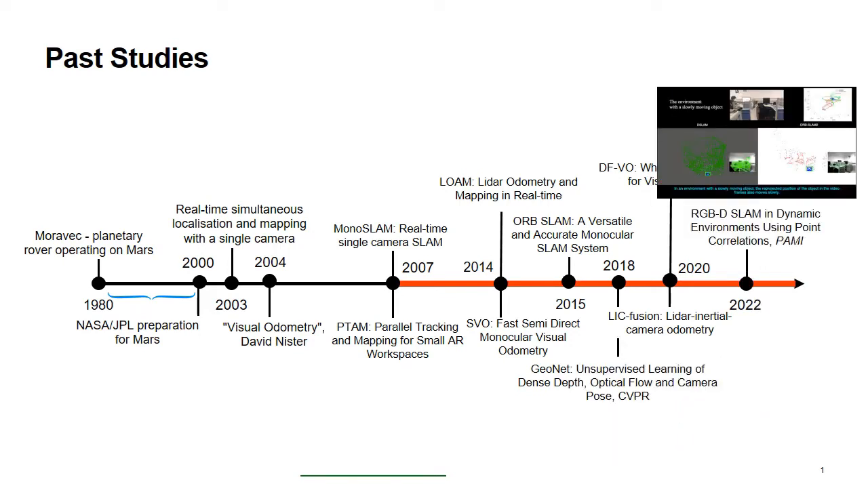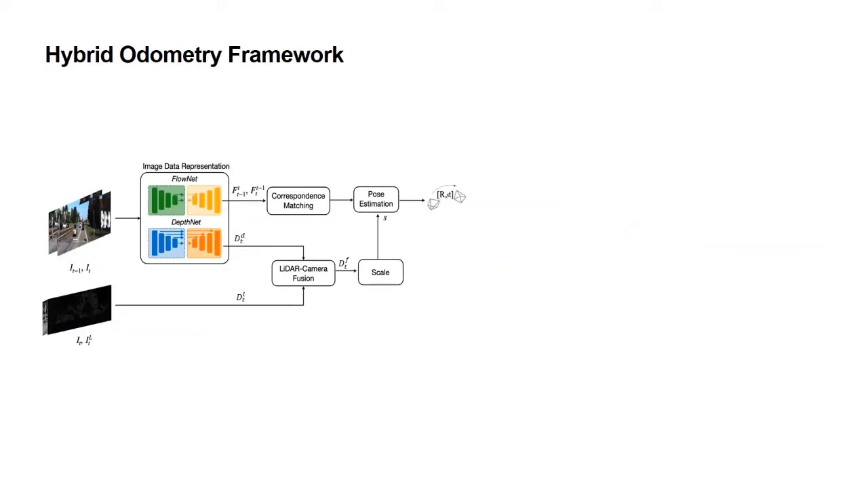Lastly, fusion of point cloud and visual data in odometry frameworks has also emerged, and multi-modal solutions improve the performance even more. In this study, we are also relying on a hybrid odometry framework. We propose the first hybrid visual LiDAR odometry method that benefits from both learning and geometry-based techniques in an efficient framework. We developed the camera LiDAR fusion method.